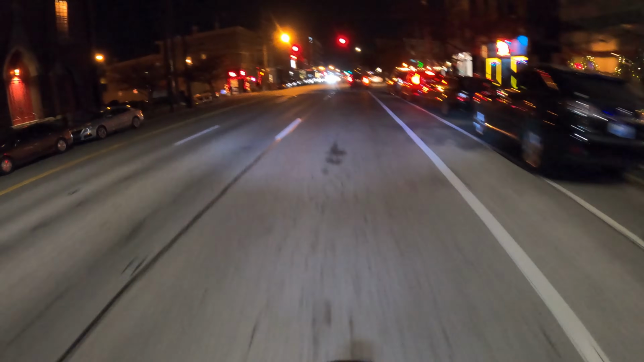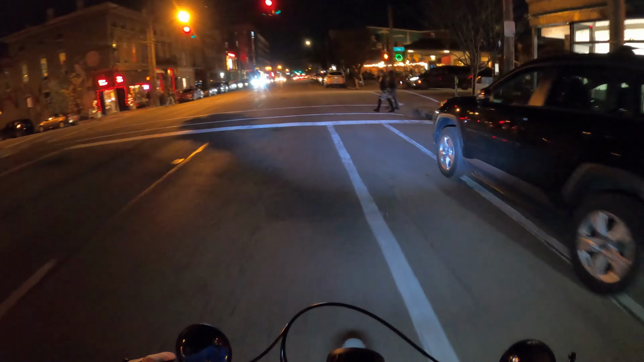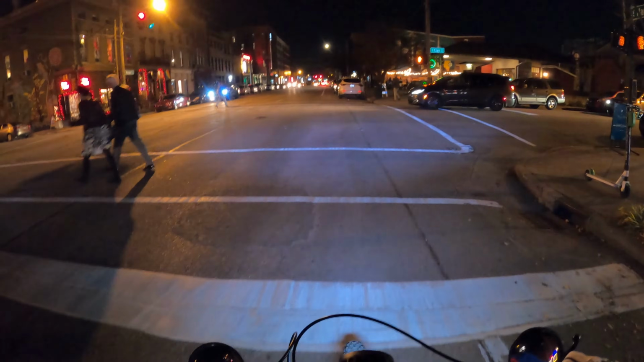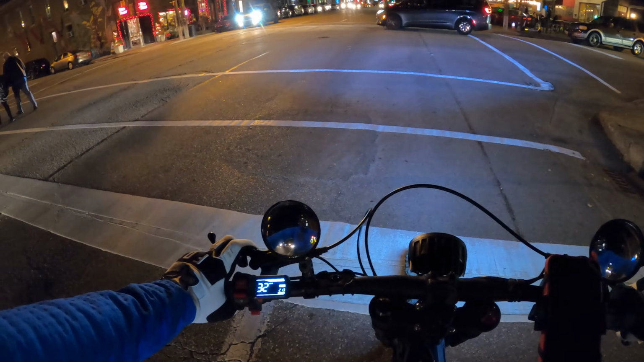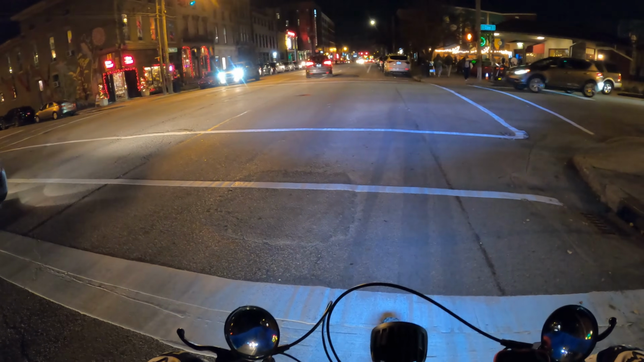Sometimes, in this type of area, it can be relatively useless and kind of dangerous, honestly, if you just stayed in the bike lane and went at your normal speed without being extremely careful to make sure nobody's opening the doors into you or just walking out in front of you.